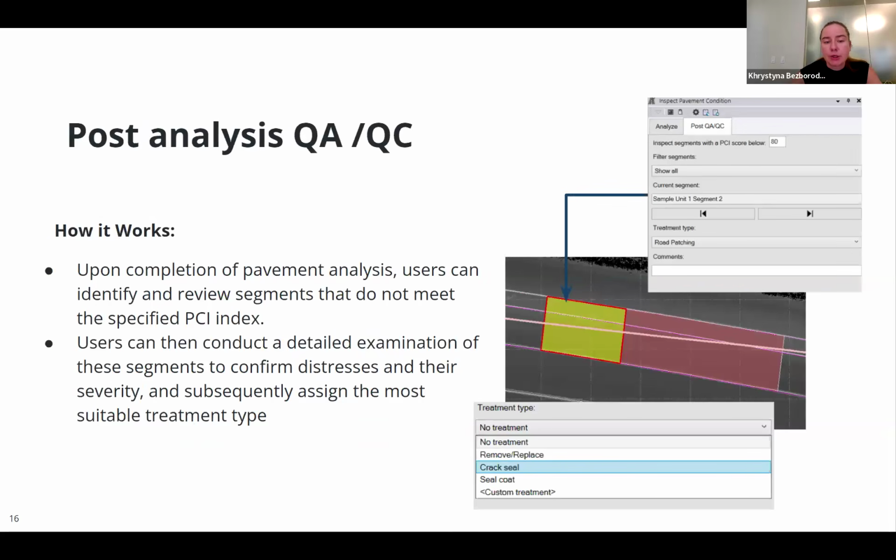We added post-analysis QA/QC as well. After you completed your pavement analysis, you can identify and review the segments that do not meet the specified PCI index. So let's say you have your analysis done, and then you're interested only in the segments that have a PCI score lower than 60. You can set the score, and the tool will guide you from one segment to another until you reach the end of your road.